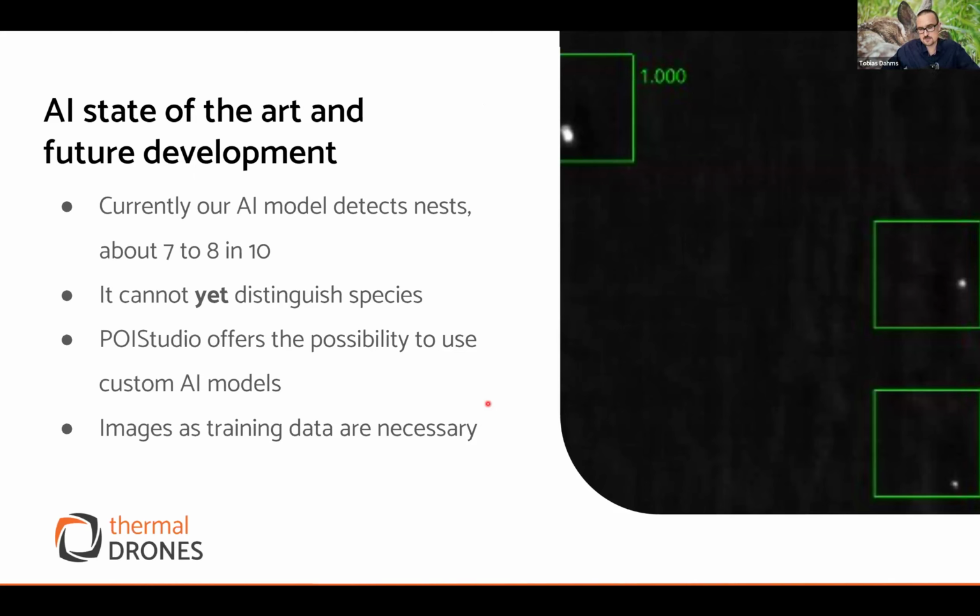The software also offers the possibility to use your own AI models, which is nice, so you can collect the data, label the data, and train your own AI models. And we are always working in the different projects to collect the image data and train the models, so that we can improve and have one day soon a software package which reduces the workload even more than it does up to now.